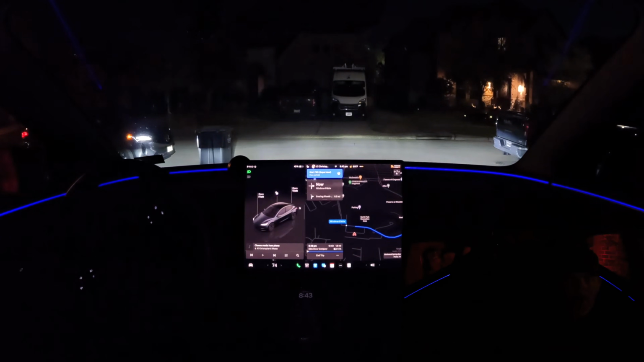It is about 8:45 here in Porter, Texas. Getting ready to go run a couple of errands, and we're going to use Tesla FSD version 13.2.8 to do it. Let's get going.